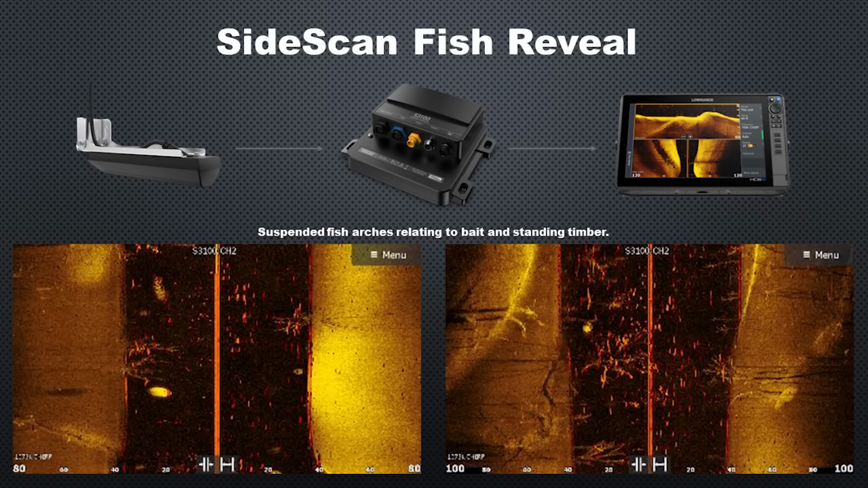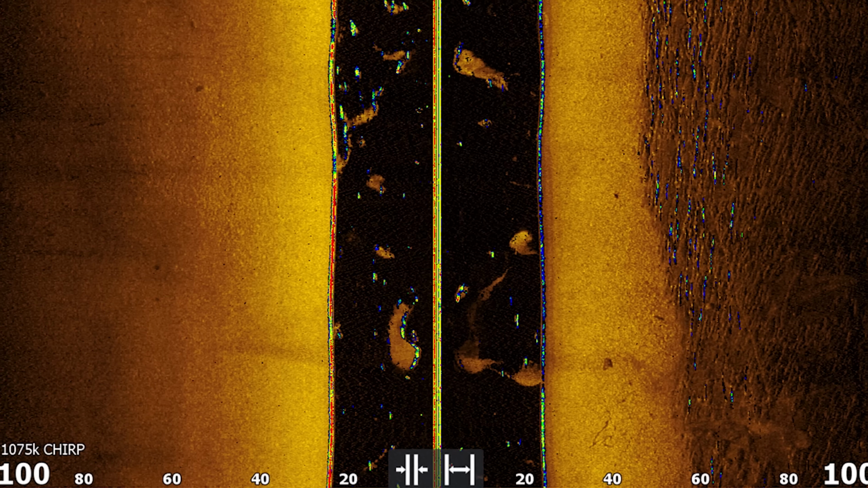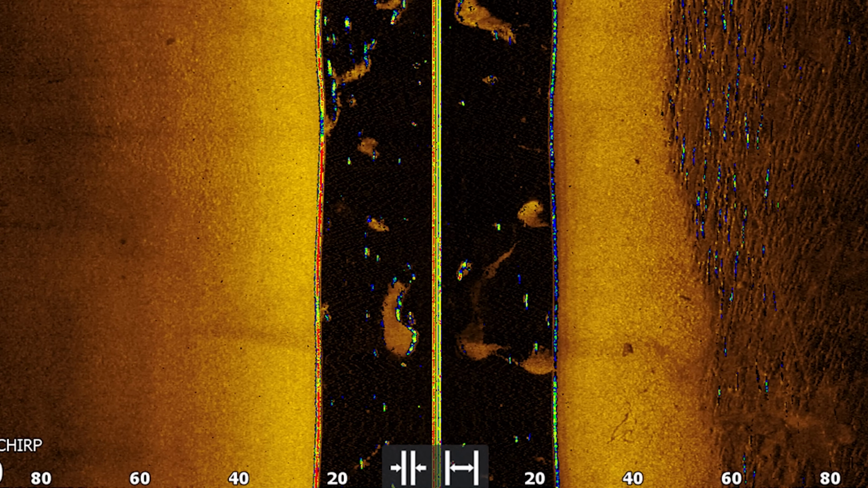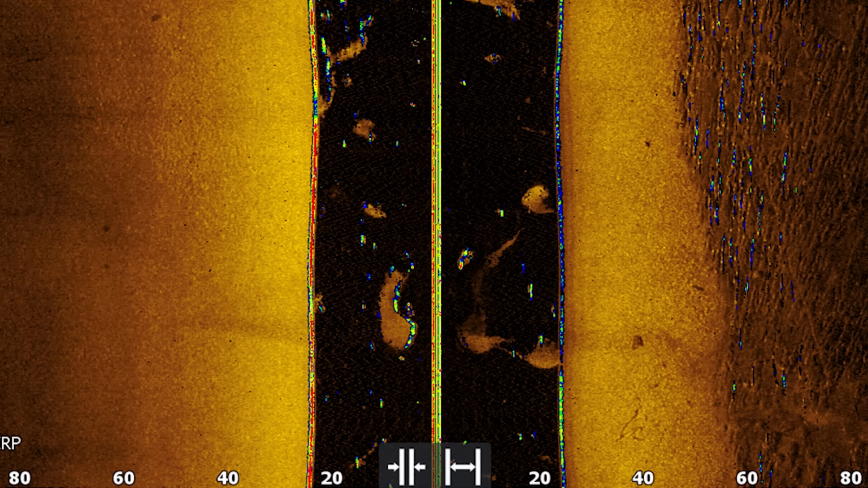However, I know there's not a lot of people who use side imaging to find fish. So if you're the HDS Pro customer who's looking to add SideScan FishReveal, this is what it's going to look like. So just like the FishReveal we're used to from Lowrance, taking our chirp transducer and downscan, we're now doing the same with the SideScan. So here's a couple screenshots of it. We have some suspended fish arches relating to bait and the standing timber. And as you can see, it is quite cluttered up, I would say, but it does provide that information for us. I think when you're fishing an area that doesn't have as much cover on the structure, in the form of anything vertical in the water column, this feature may be a little bit more useful as it'll be easier to identify fish.